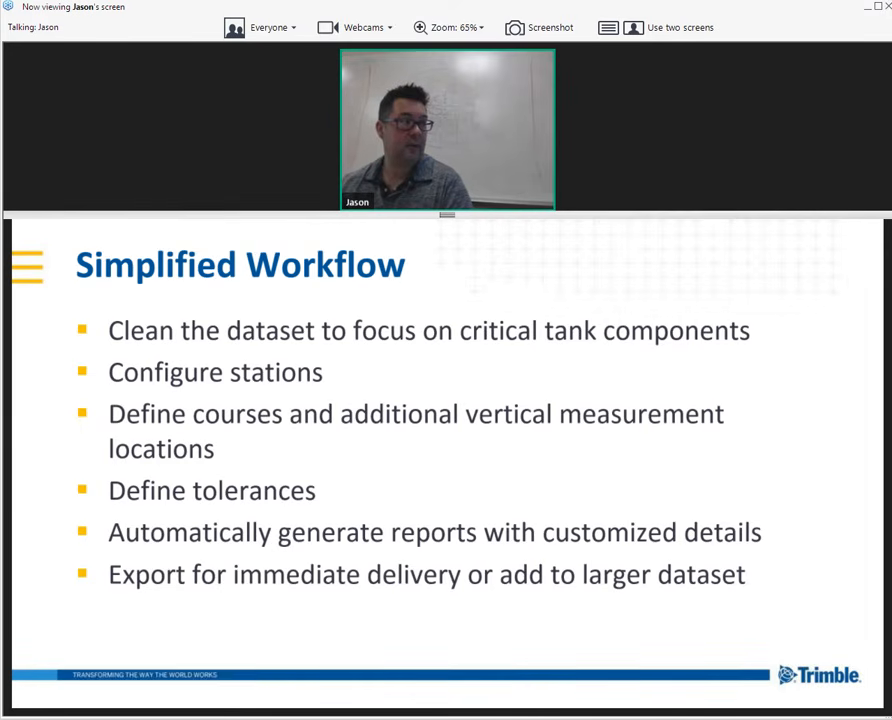Again, we're not forcing you to use one standard over the other. The software allows you to adhere to different standards because you can enter in your own tolerances. So this makes it appealing to people all around the world. Then we can automatically generate these reports with customized details and export for immediate delivery.